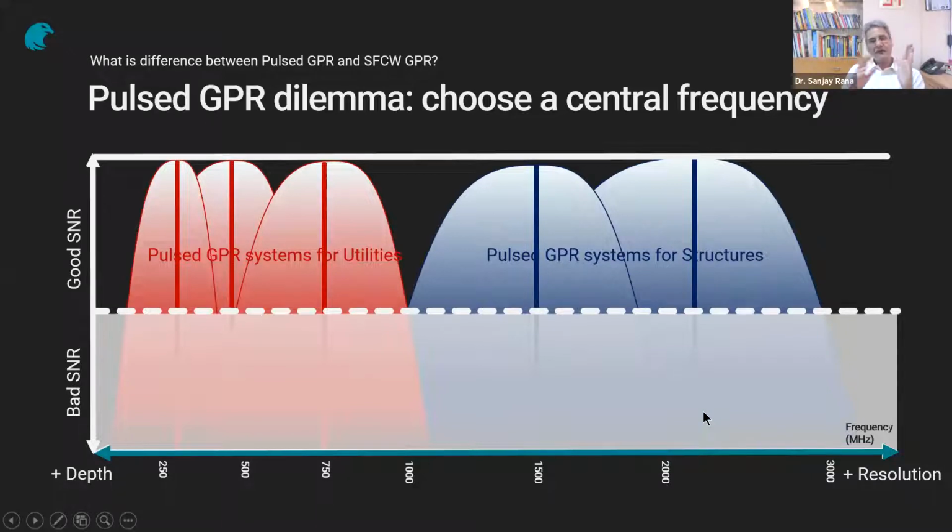In utilities, as we know, we have systems from 250 up to 750, even 900. I sometimes use 900 for very shallow information. So that's the spectrum for utilities. And then a totally different spectrum for structures, because there we are looking for very small objects like reinforcement bars and small interfaces in the layers, asphalt layer, etc. So a different radar system comes for structures.